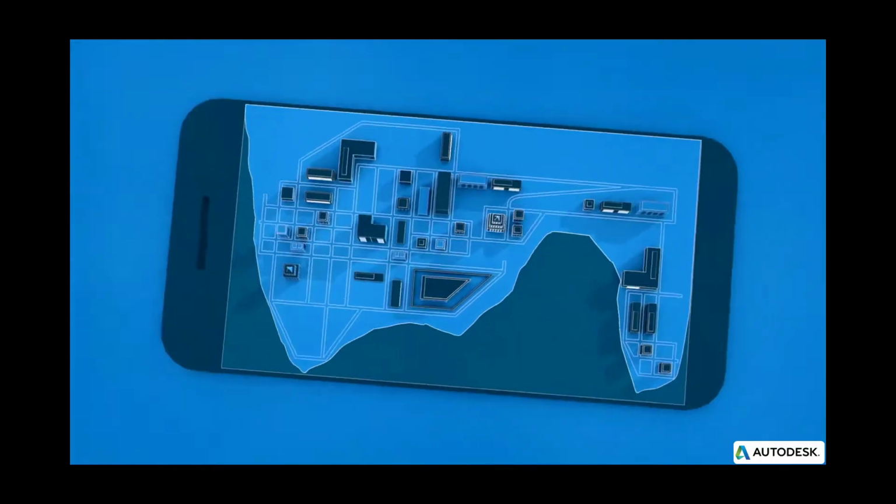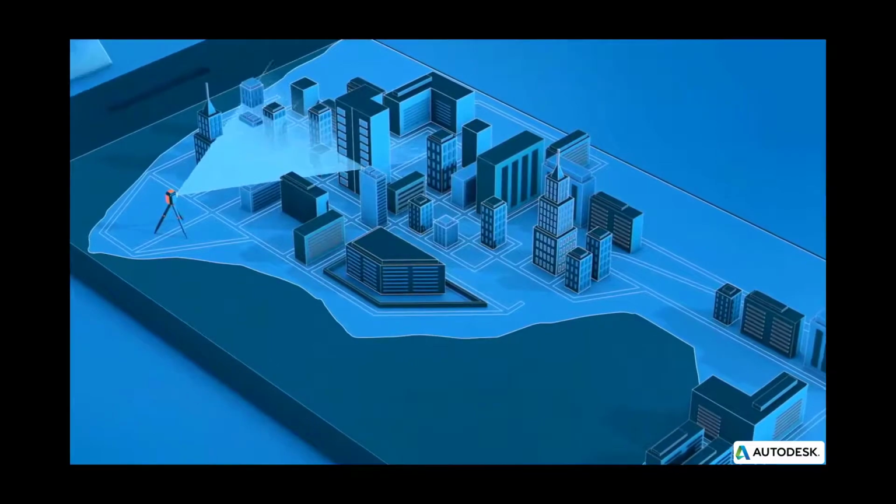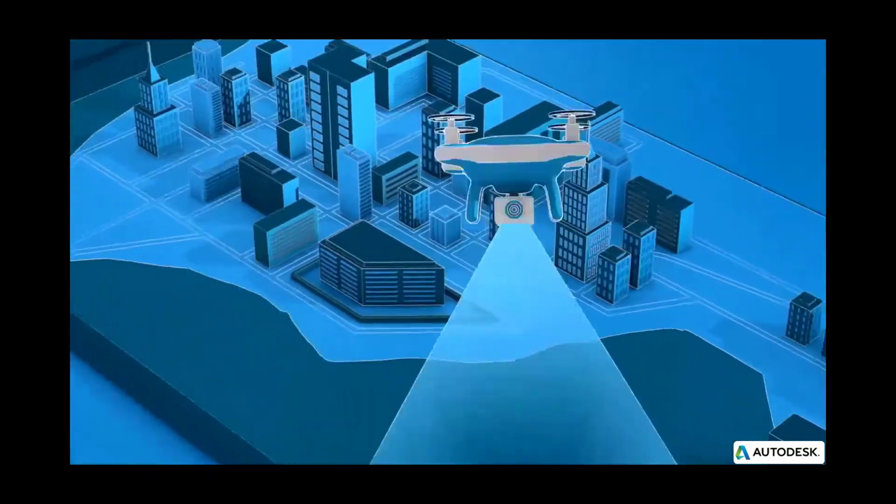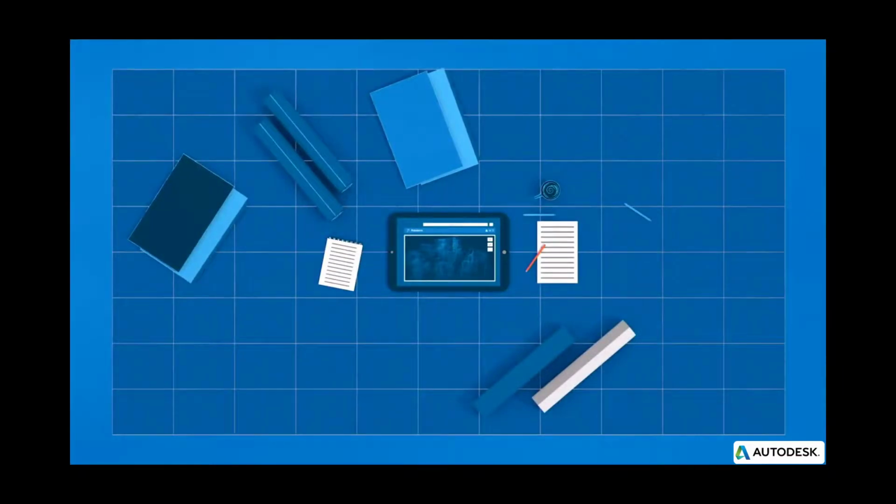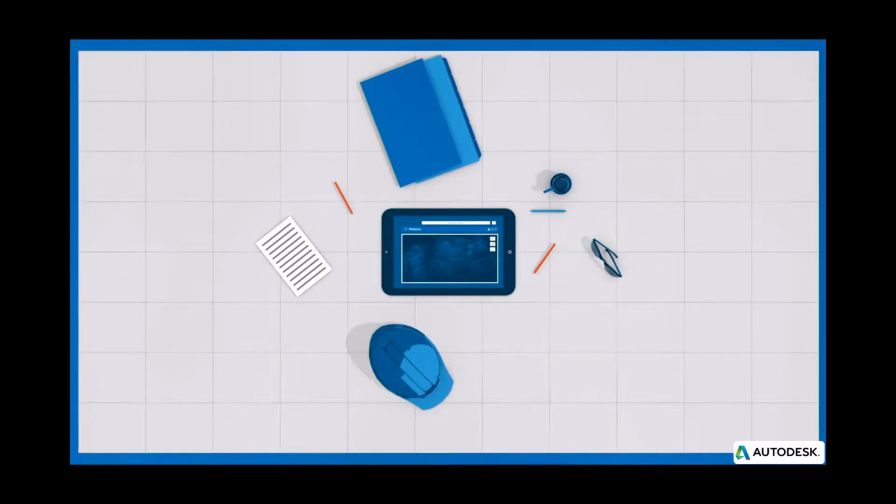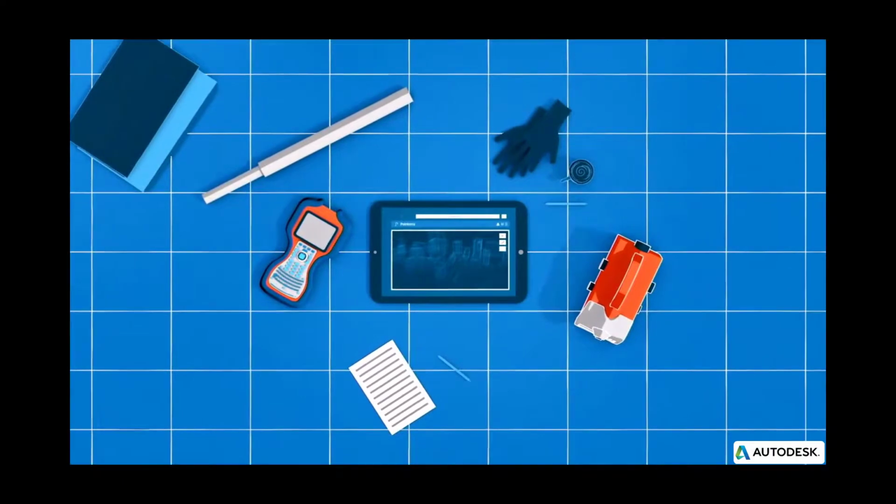So if you're in the business of capturing, acquiring, or using 3D data, Pointerra is about creating a seamless workflow from scan to design in the ease of a web platform. So whether you're in design and construction, maintenance and asset management, or survey and data acquisition, Pointerra can provide immediate workflow benefits from scan to BIM.